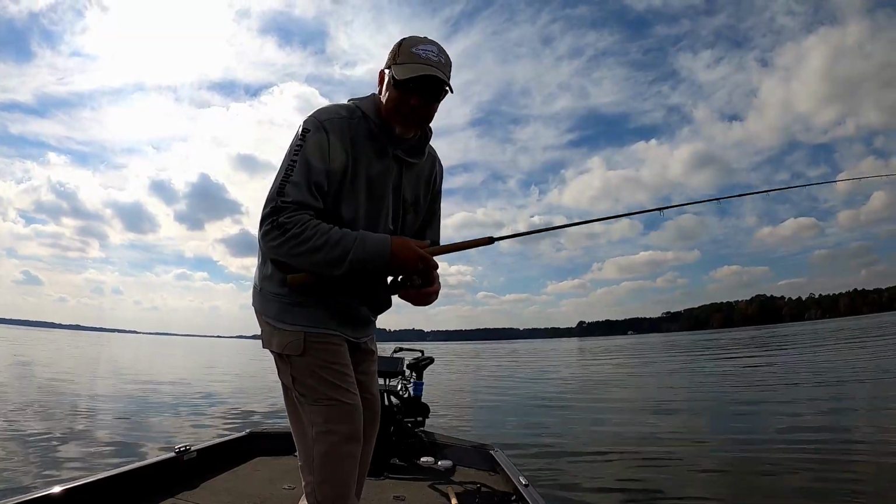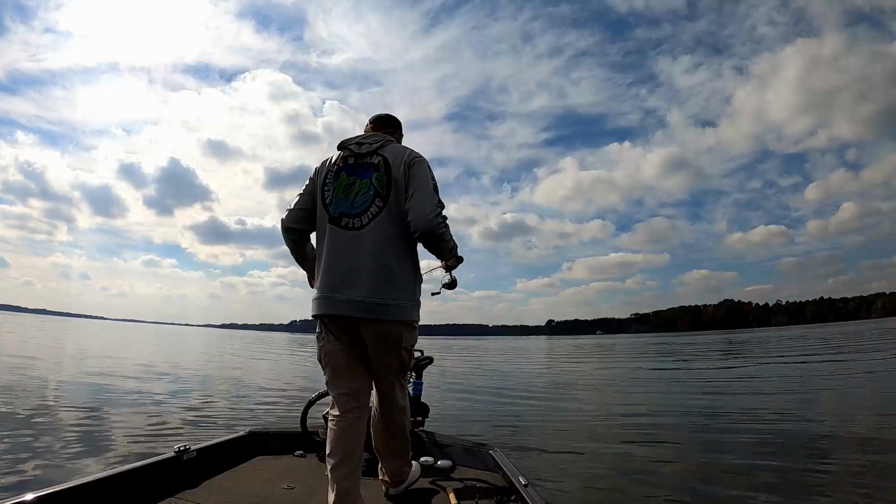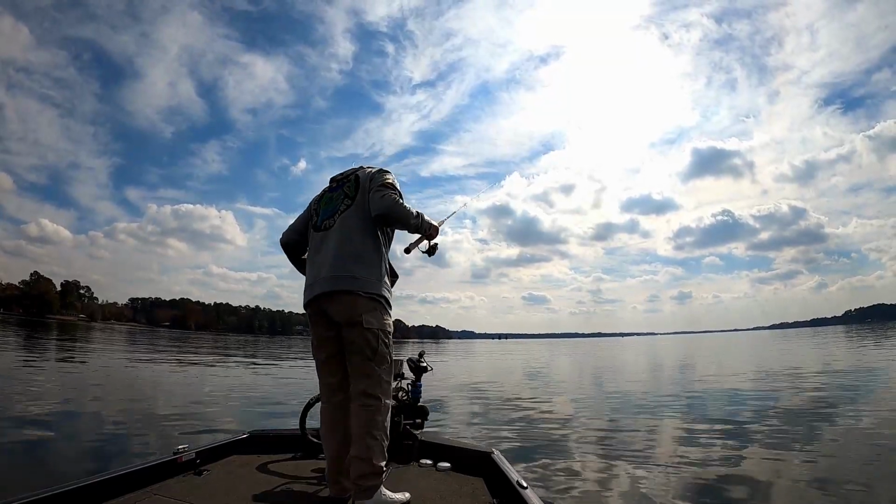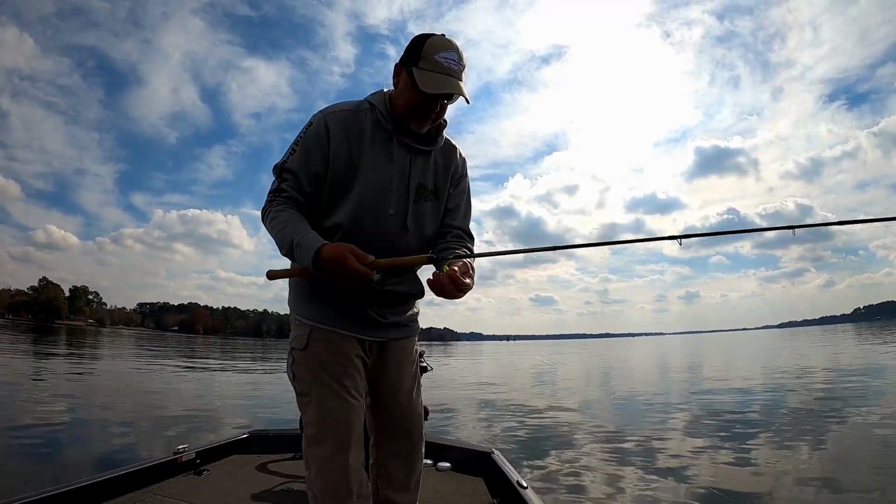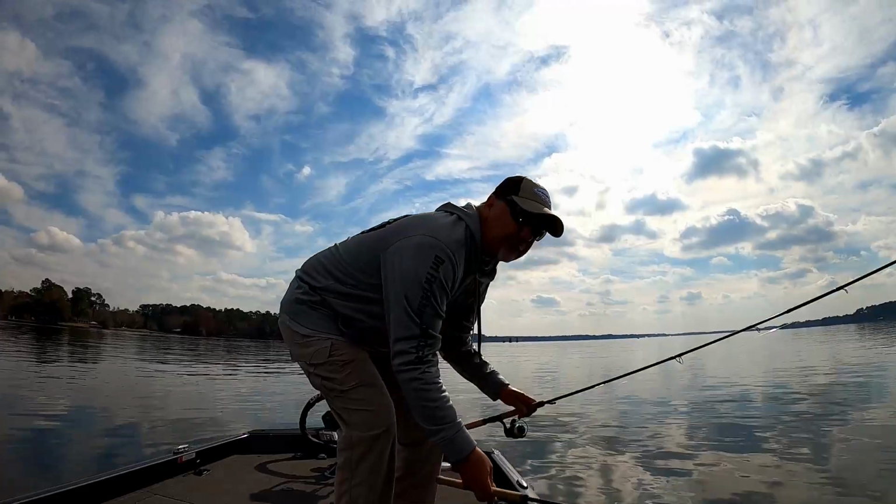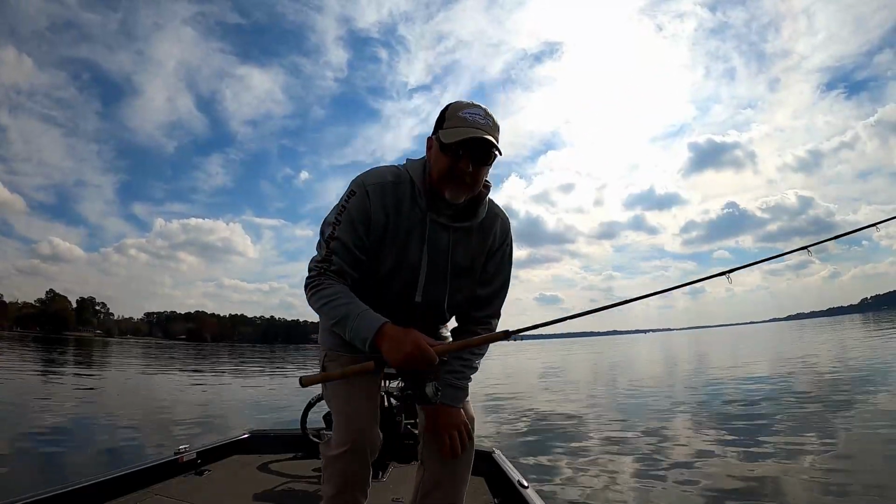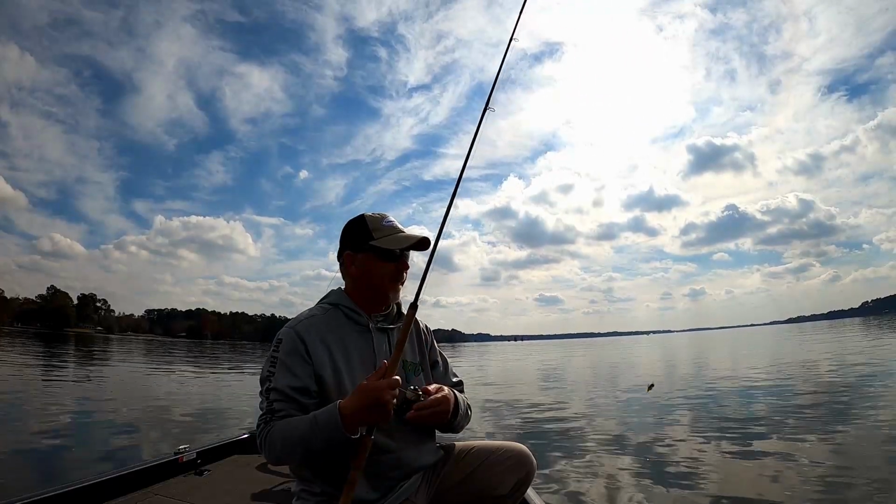Hey, but I got me a white crappie. That was my number one goal. So guys, what I did there is I rigged up one rod with a 1/4 ounce jig on it because some of these white crappie are down there so deep that I can't get a 3/16 ounce jig down there to them fast enough to catch them, because by the time it gets down there they've swam off or the boat's moved too much.